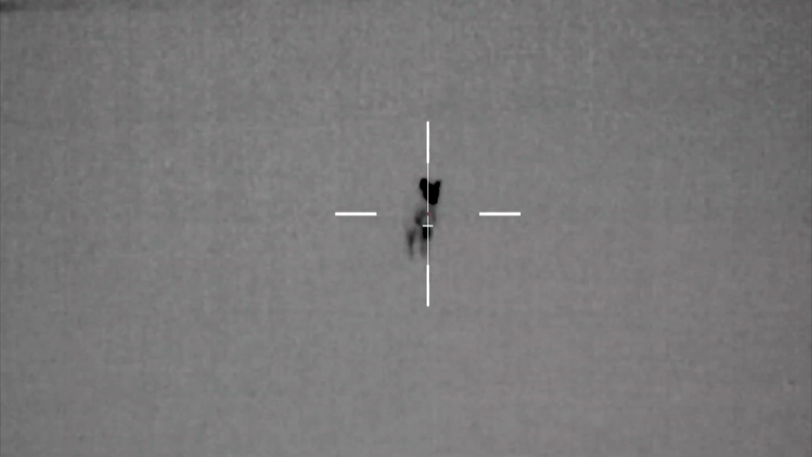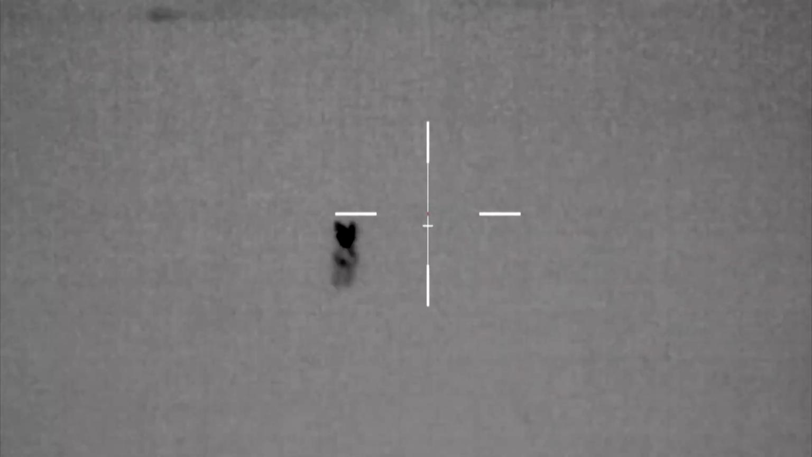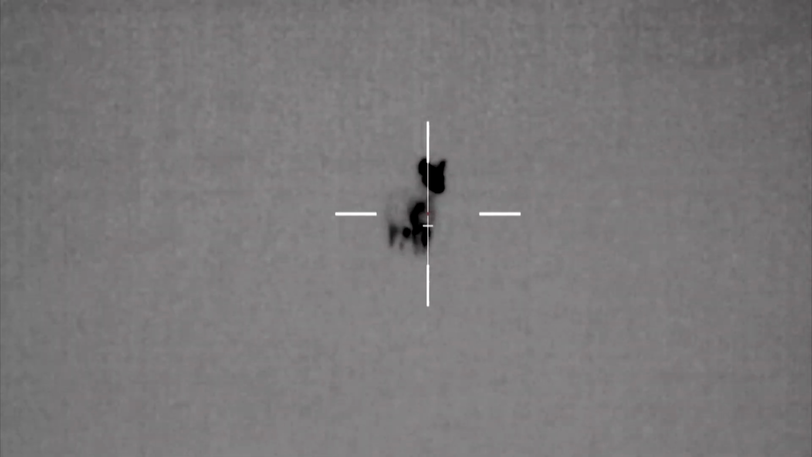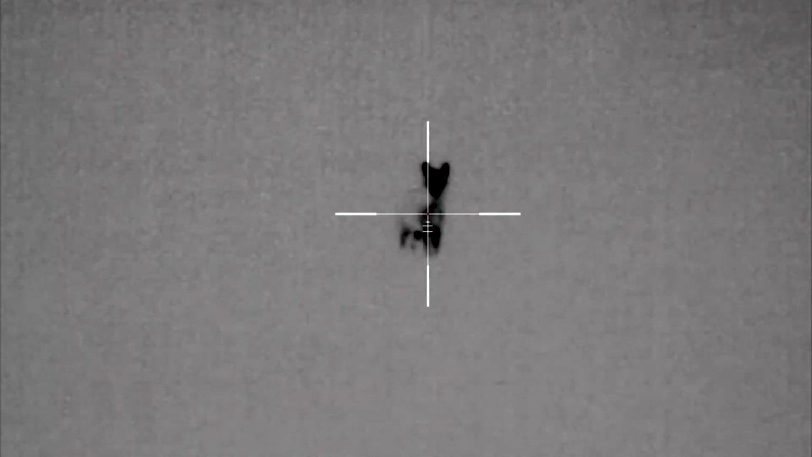When you're ready. I'm on the far left one. Okay. Your second movement. Alright, I'm gonna bark. Is yours stopped? Yep. Alright, count it down. 3, 2, 1.